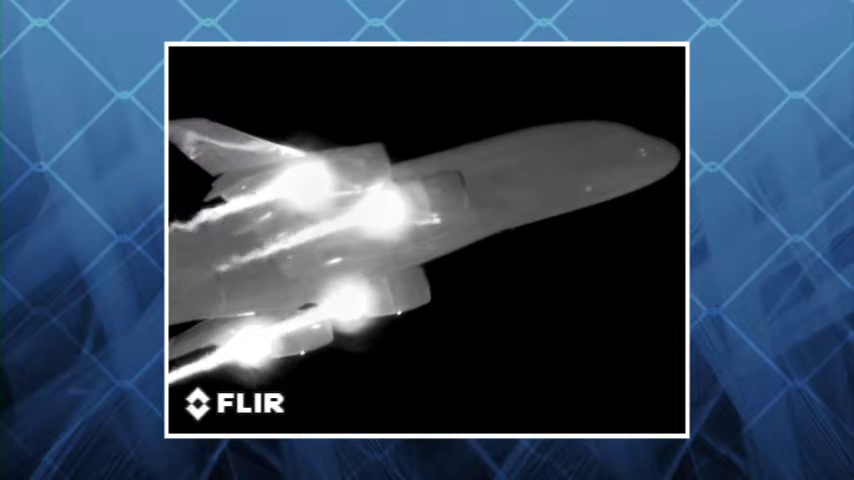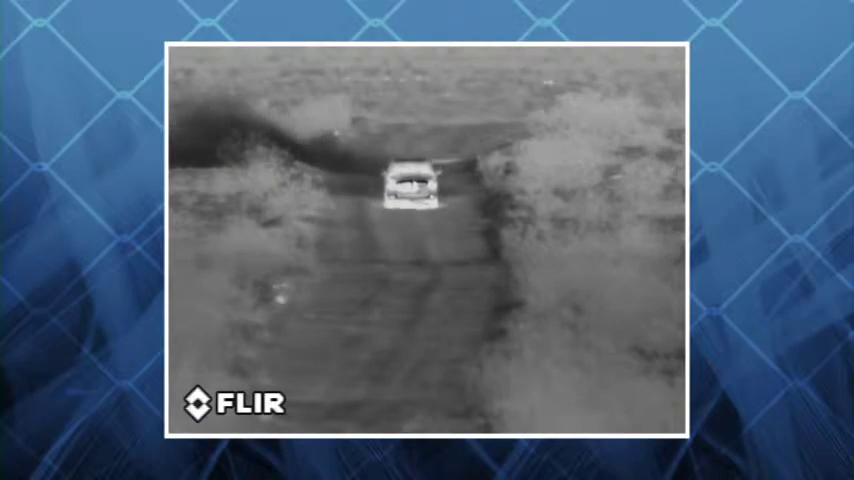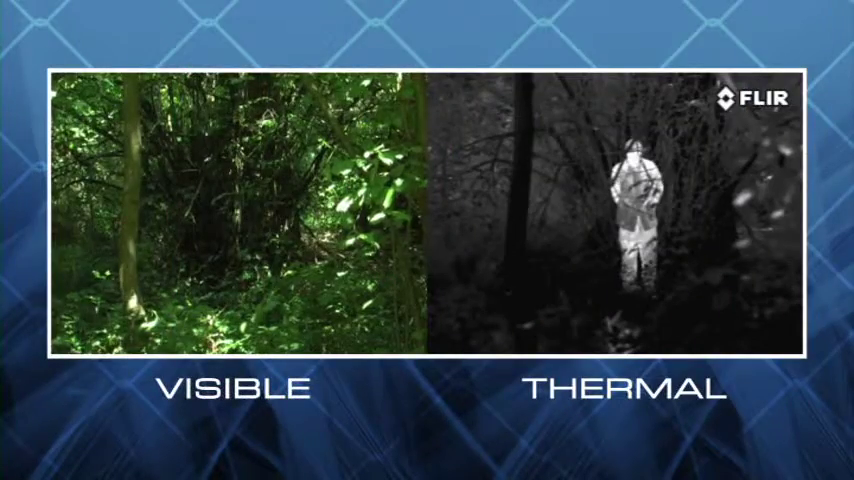Everything on Earth gives off thermal energy called a heat signature, and anything with a heat signature shows up clearly to a thermal camera. The more heat an object gives off, the more thermal contrast it generates, and the easier it is to see. Things like people, animals, and car engines generate lots of heat, so they're easy to see, even through camouflage.